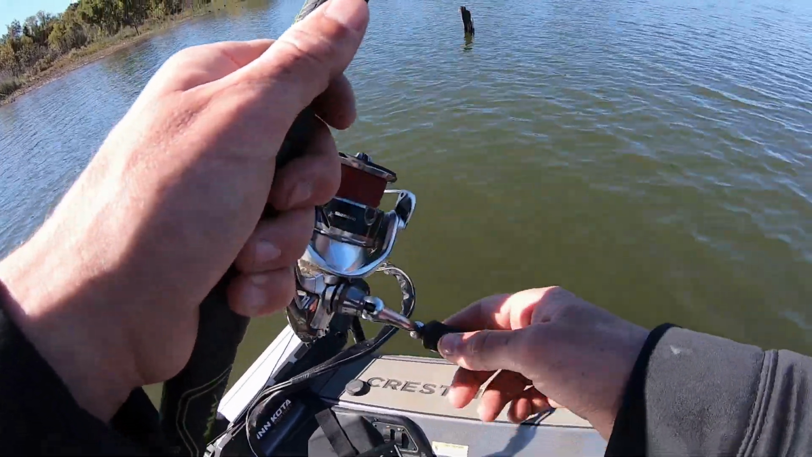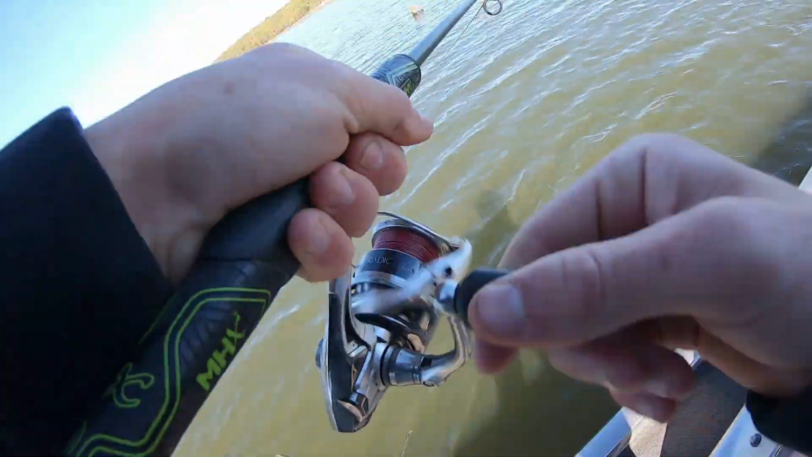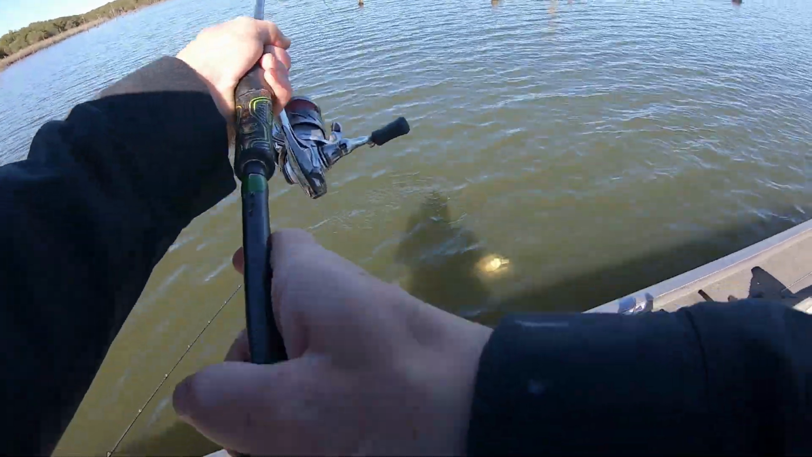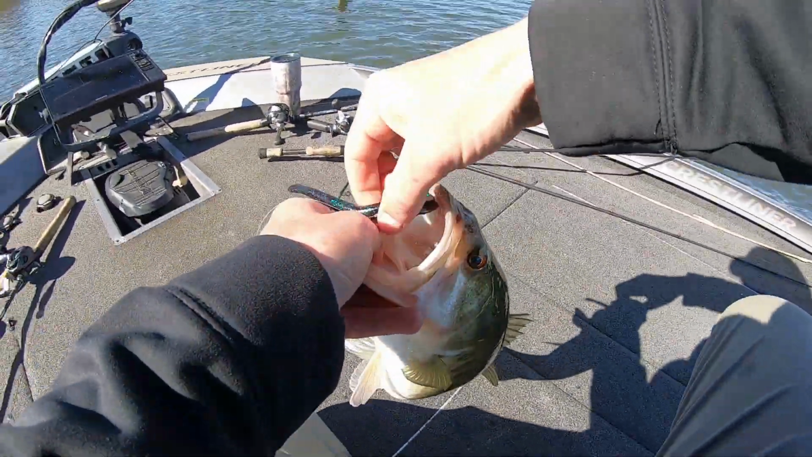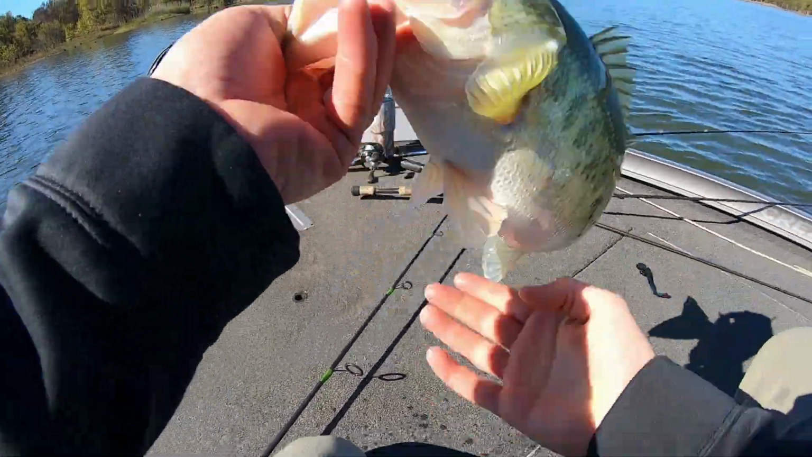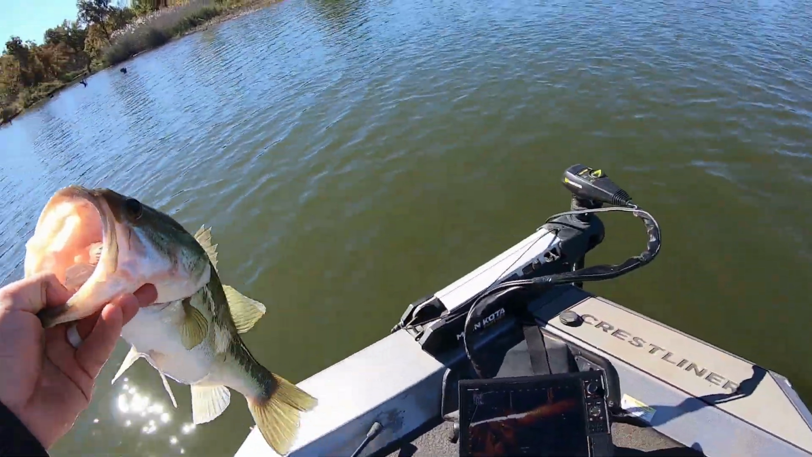Oh, it's fish. Got him. Yep. Spinning rod saved me. I don't even know how to set the hook with one of these anymore. Solid fish. Biggest one of the day, probably. About time. Put on that little shaky head. Got a bite, and that is a fat dude. Like a solid fish. Not big, but healthy.